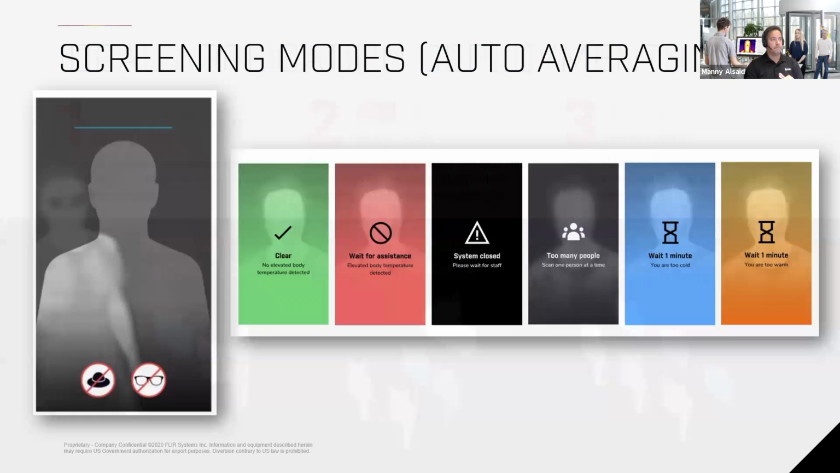I'll show you right now. This is kind of a screening. It can be done in portrait or landscape mode, and these are the kinds of windows that you'll see. In this case, you see the portrait mode, but I'm going to be showing the landscape mode when I do the demo.